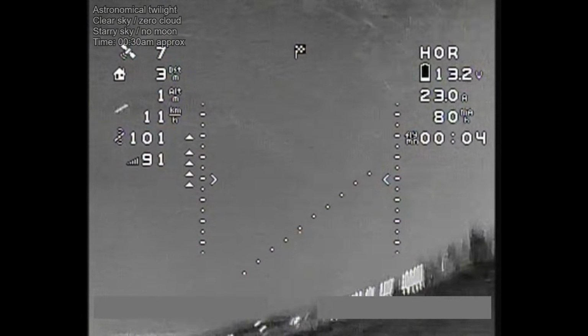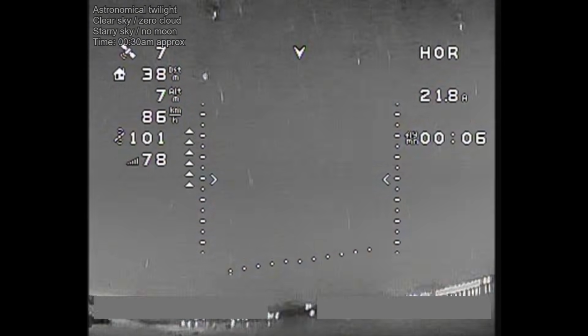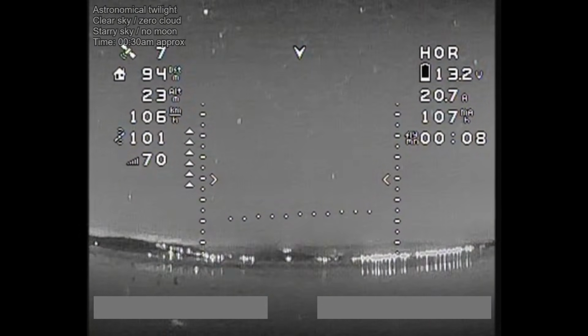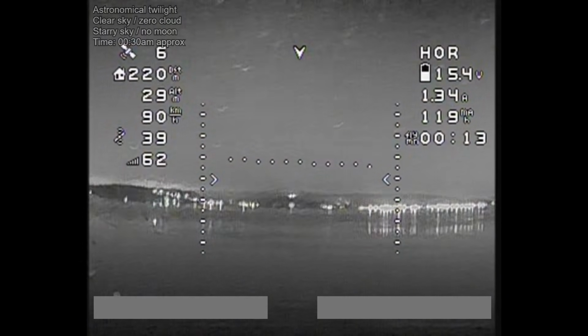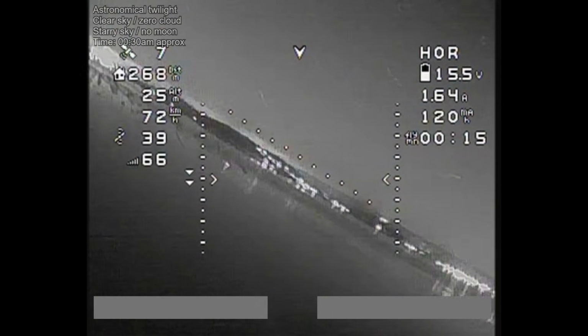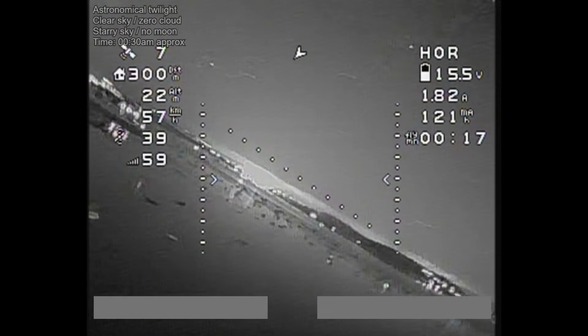Now, a couple of days later, I did a second flight in the exact same location, but on this occasion, it was a completely clear night sky. All the stars were out, but there was no moon. It was done around the same time of night, around midnight, 1 a.m. And on this occasion, it was a little bit harder to fly.